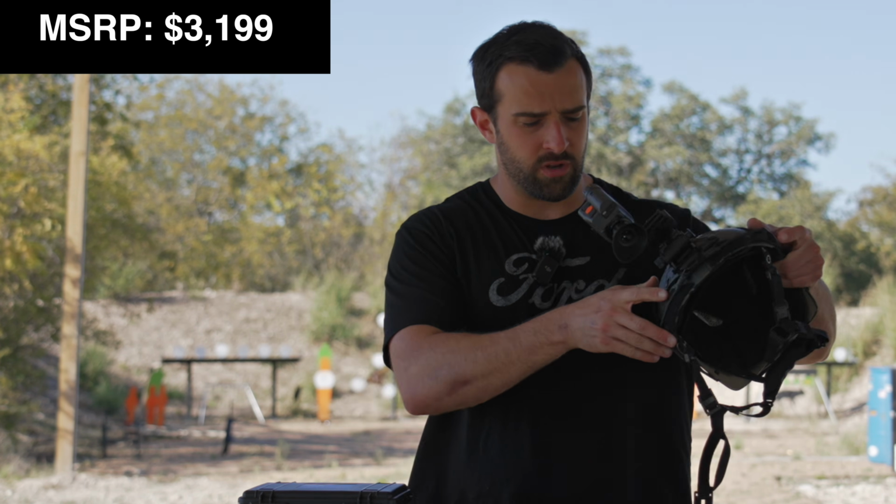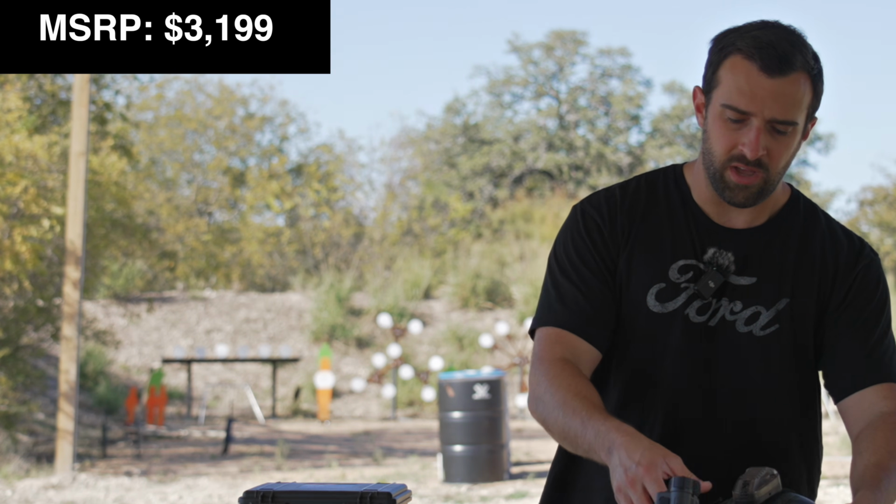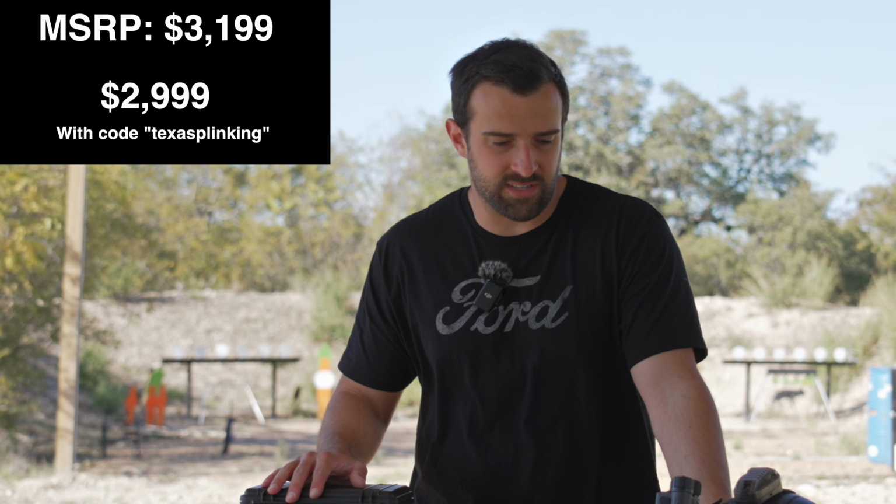Wrapping up the crash course on it, it weighs 0.6 pounds, quite light. And the price point on it, if you go directly to Rix's website, it is $3,199, so call it $3,200. They are cool enough to hook it up with a coupon code, and that is Texas Plinking, and it brings it down to $2,999, so just a tick under $3,000. Not chump change by any means, that is certainly a big expense.